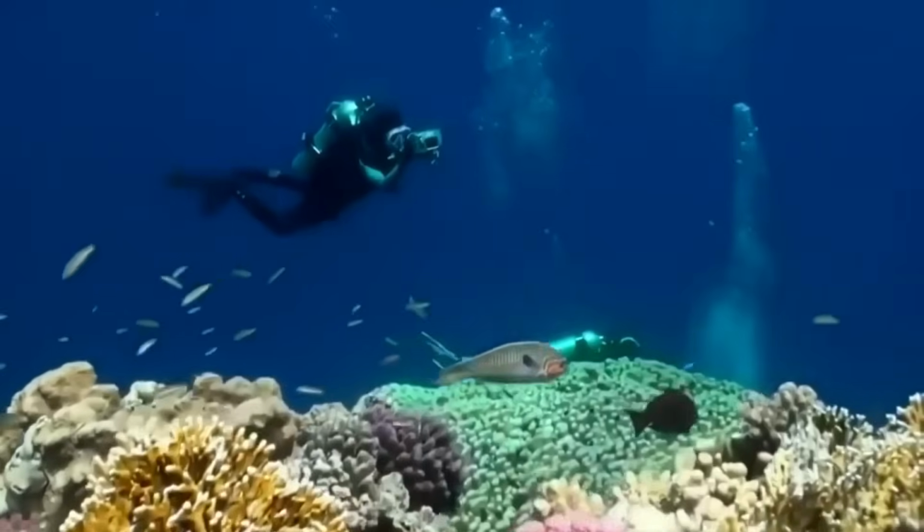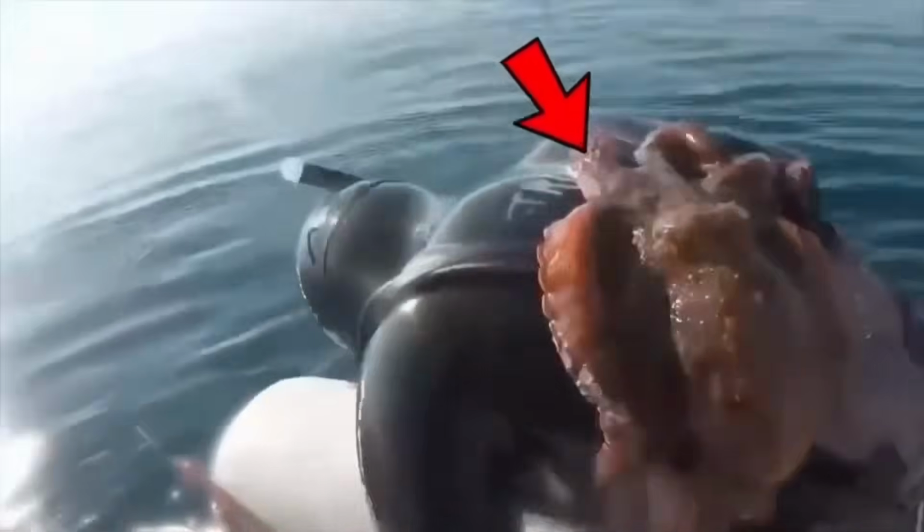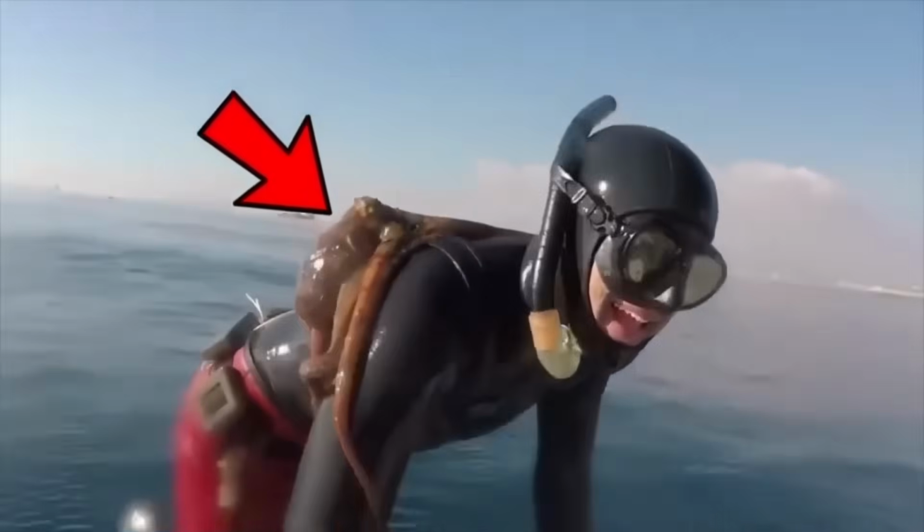A clingy octopus. Imagine you're out scuba diving, and when you surface for air, you discover an octopus that won't let go of your back. In a recent video, a diver experienced this unexpected surprise and was trying everything he could to shake off the clingy cephalopod.